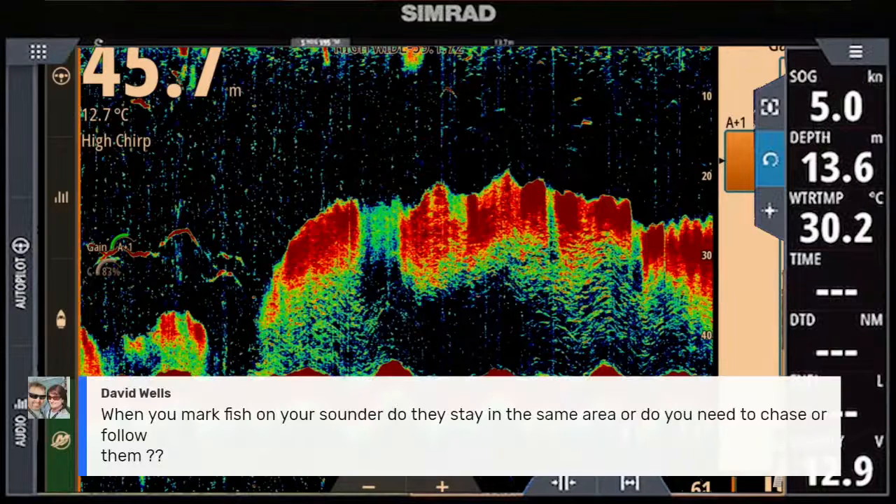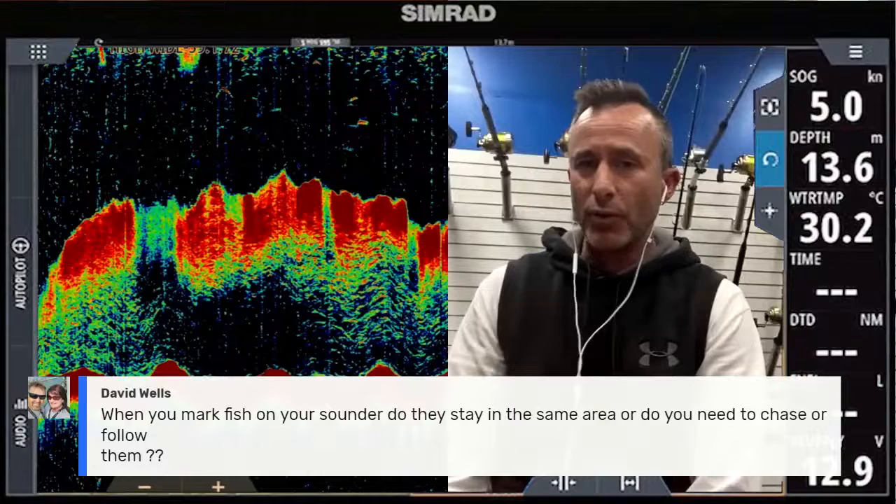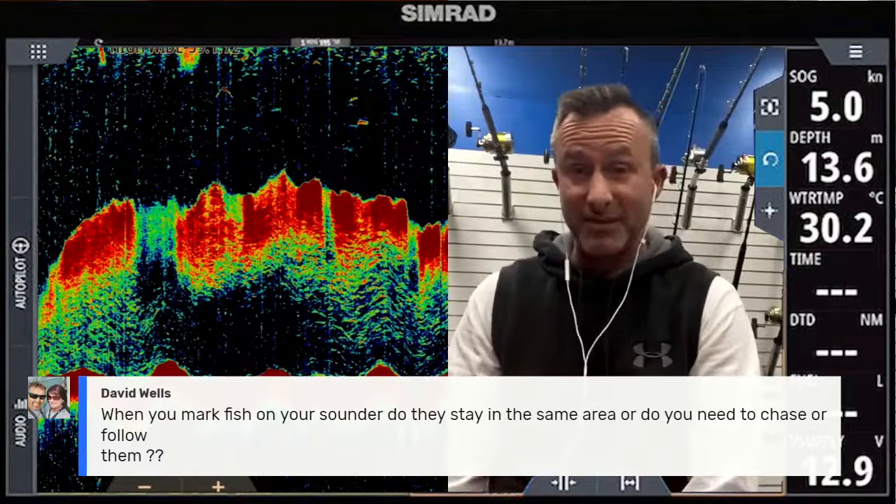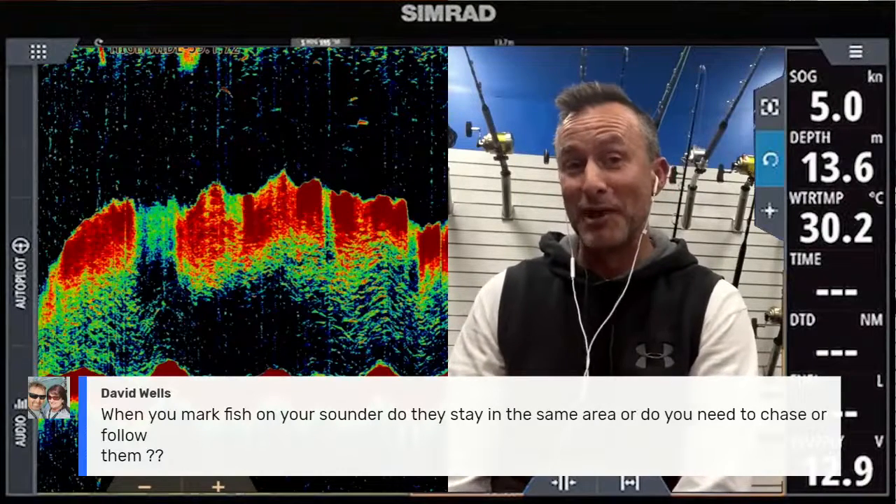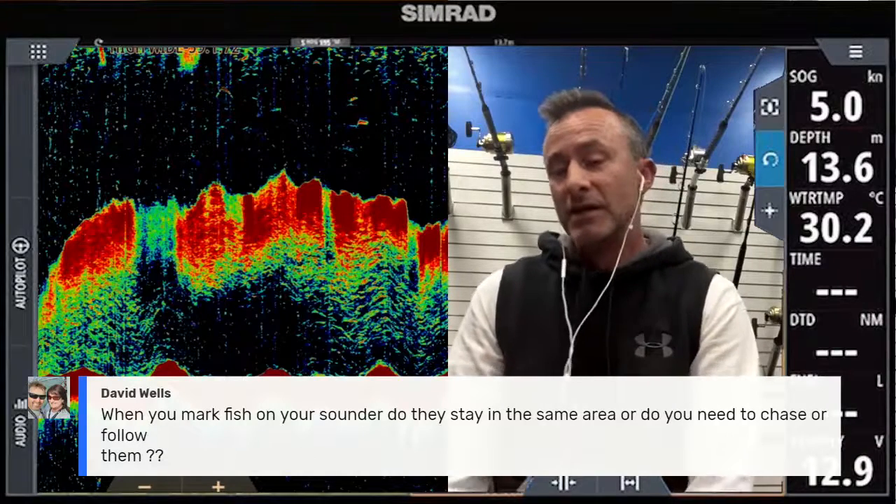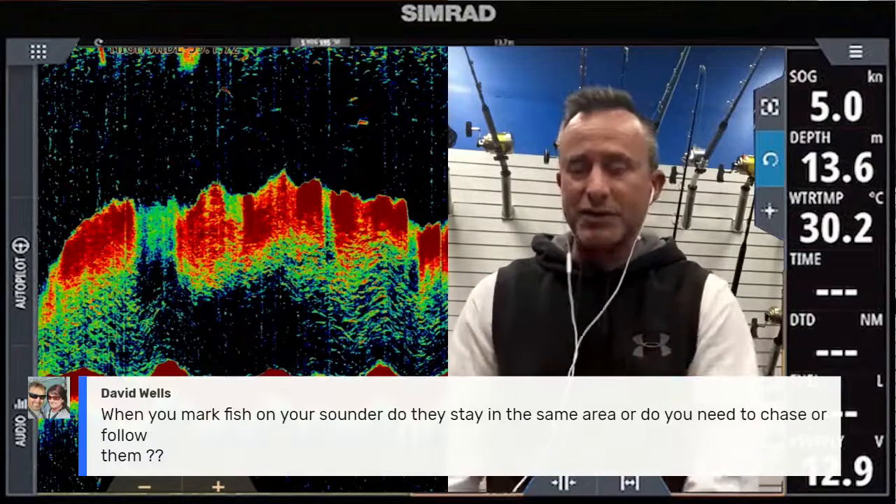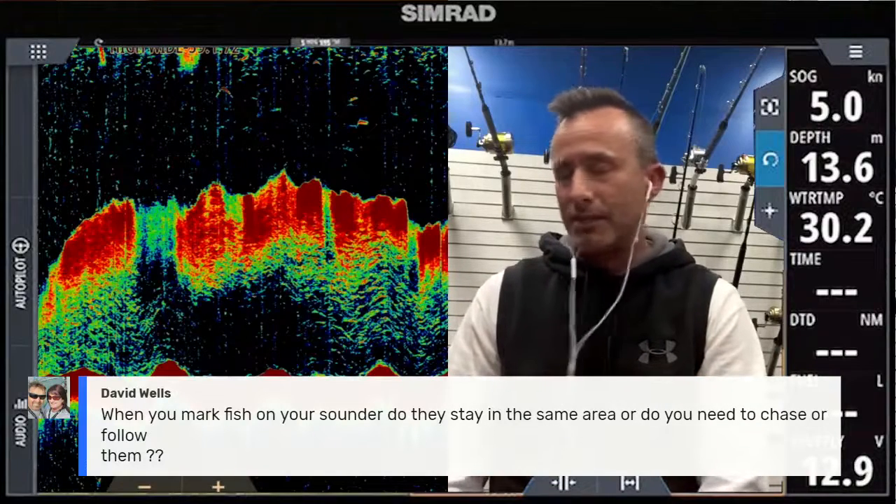Now, Lee, David Wells is asking us, when you mark fish on your sounder, do they stay in the same area or do you need to chase or follow them? Oh, this is a really interesting one. Down here in our part of the world, we get these workups and they're full David Attenborough workups. In fact, some of the stuff you've seen on Blue Planet has been filmed down on the Southern Ocean, the huge workups of gannets and seals and all that sort of stuff. So you get these workups, you mark the bait, you mark the fish, right? And it goes quiet. It's amazing.